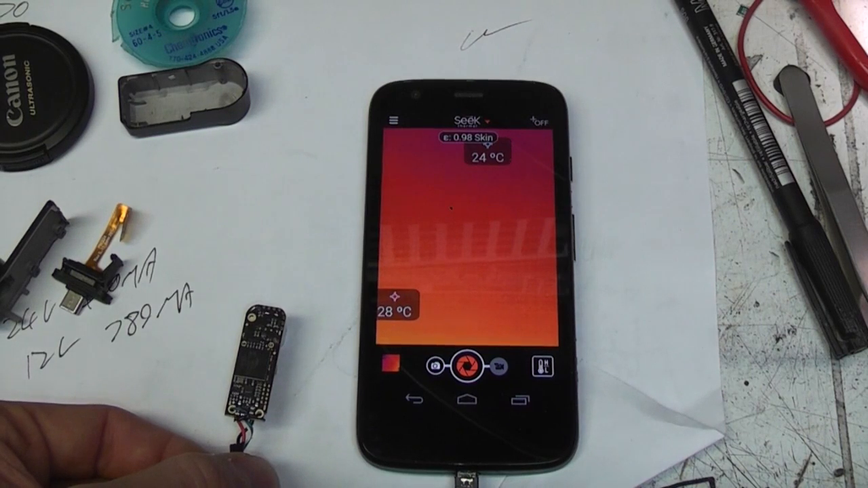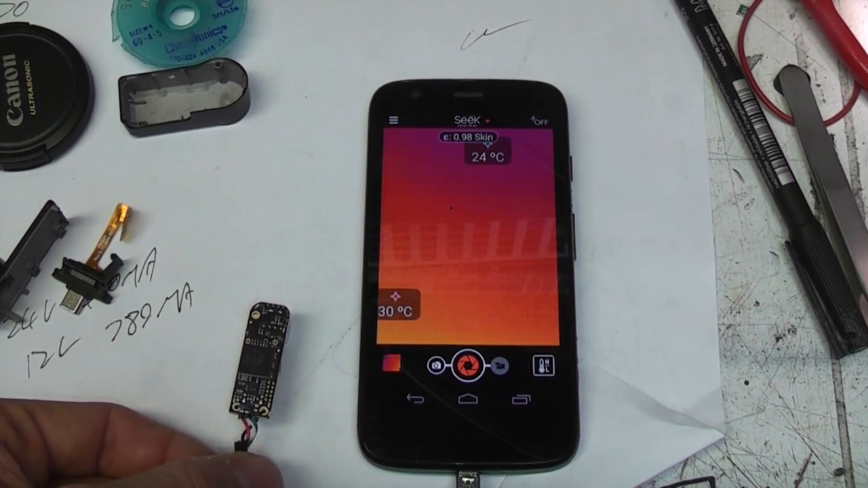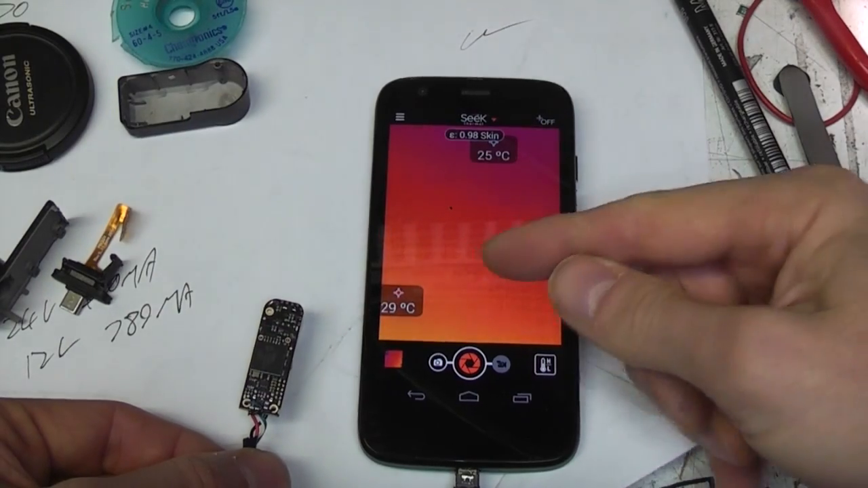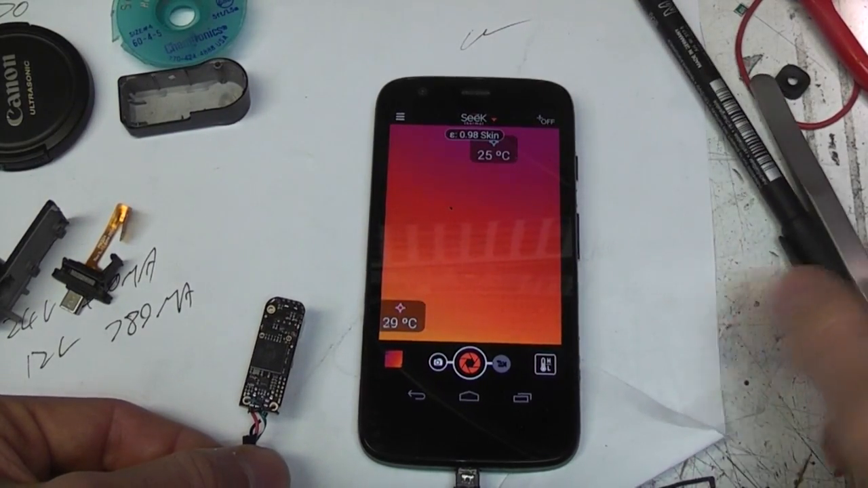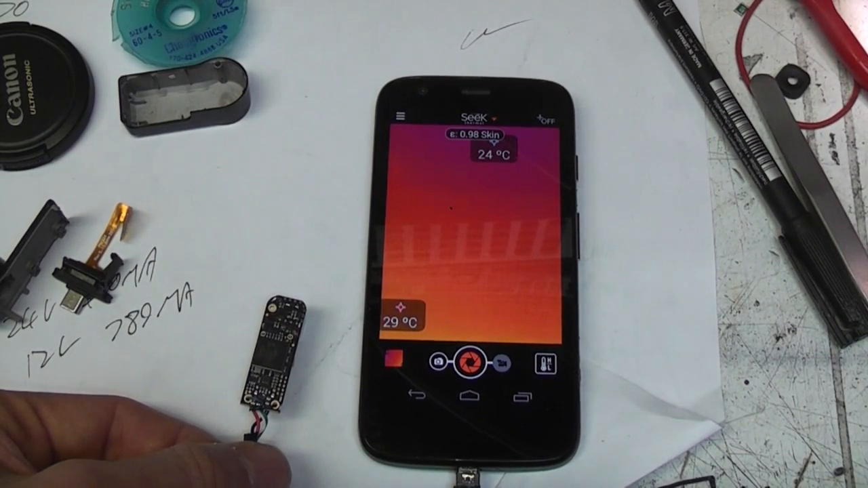Right, just a quick video on the Seek Thermal again. Some guys over on the EV blog forum have noticed that when you point this thing at a completely flat surface, I'm just pointing this down the table, you get quite a noticeable thermal gradient across the display, which shouldn't really be there. It corresponds to about 4 or 5 degrees C, which is quite significant. So there are various theories about what this might be, so I thought I'd do a little bit of